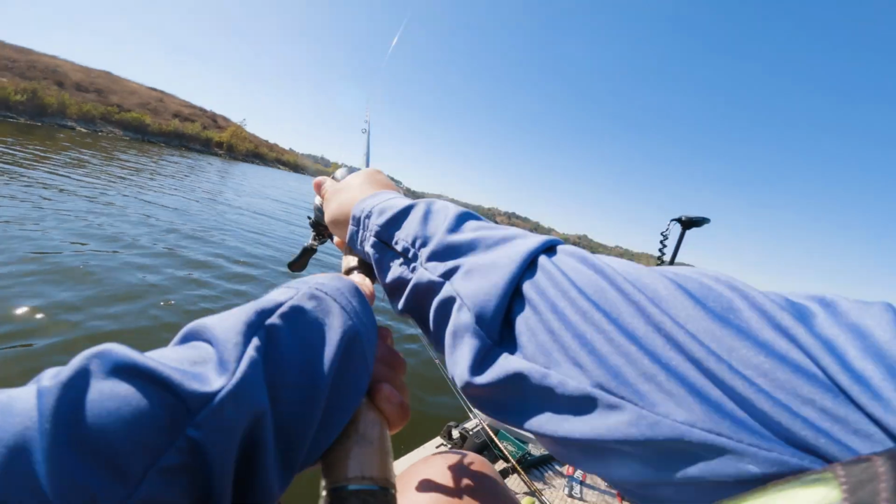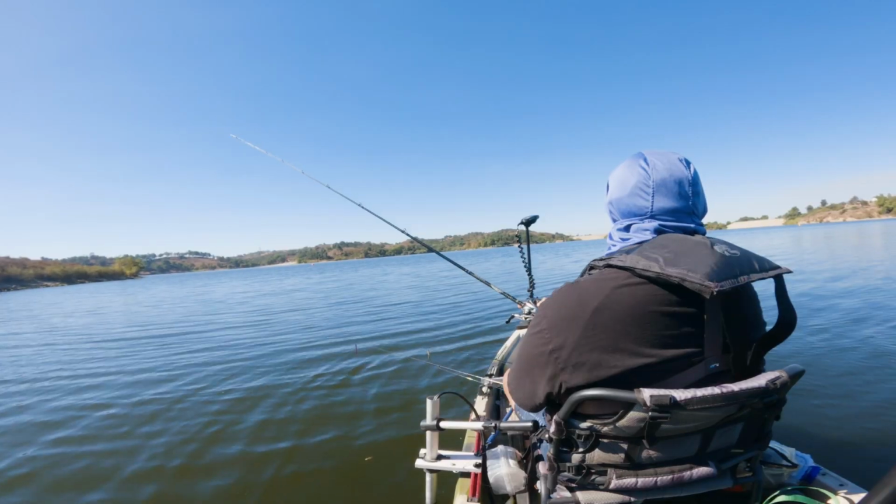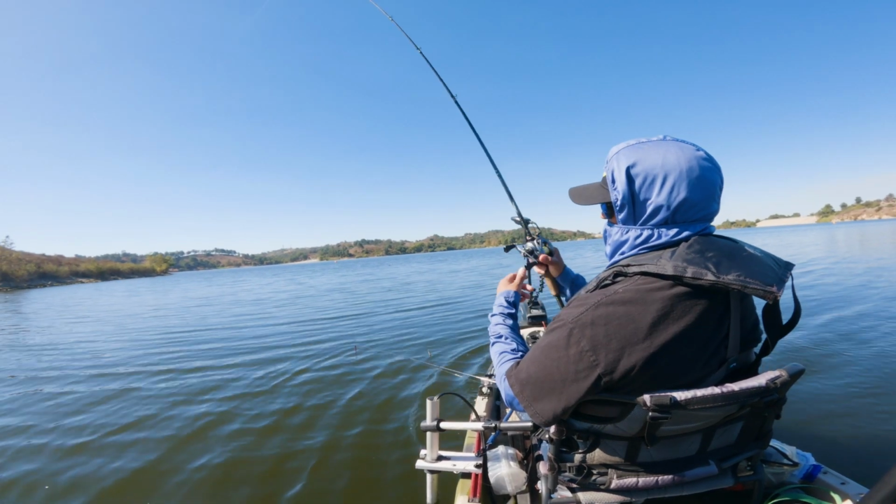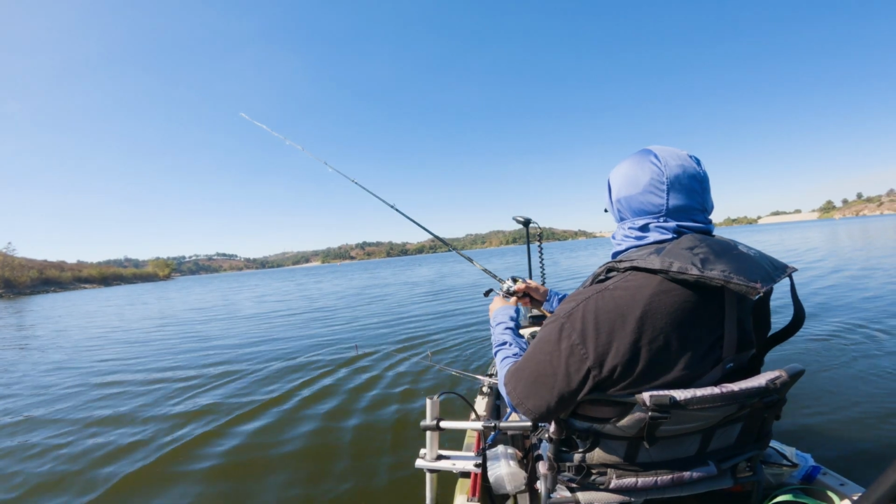I knew this ledge from previous trips. It could hold massive schools of bait. This is where time on the water pays off. As anglers, we need to develop techniques to find bait fish faster if we want to stay competitive.